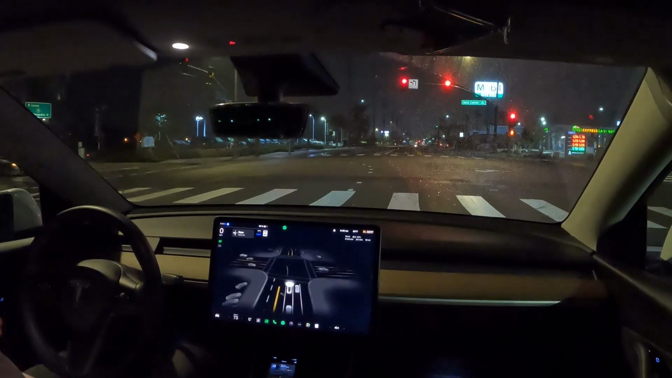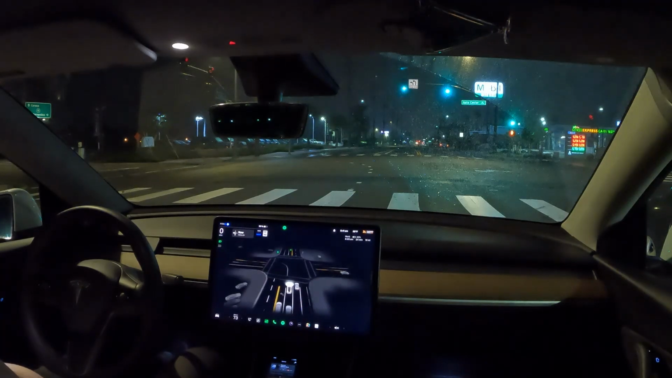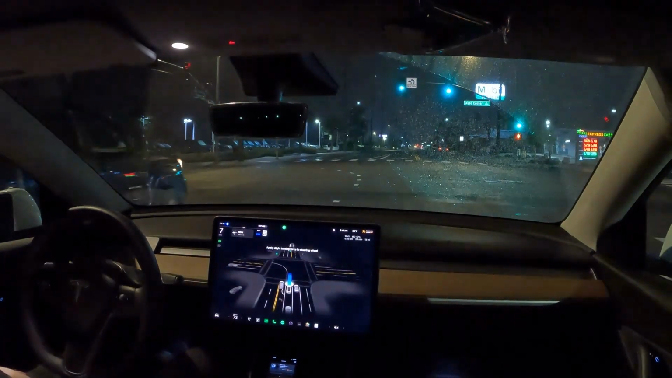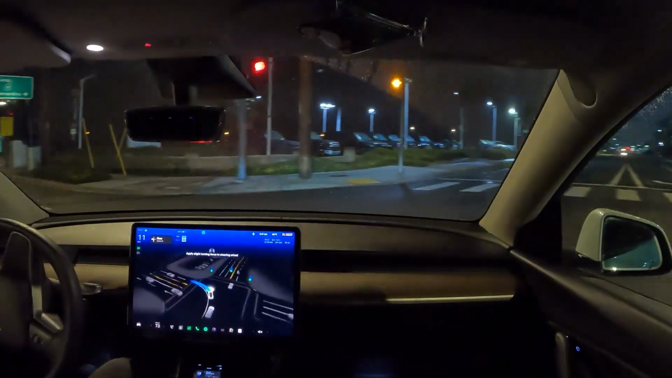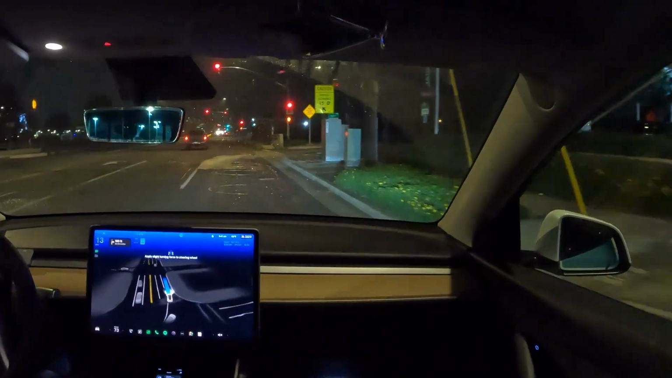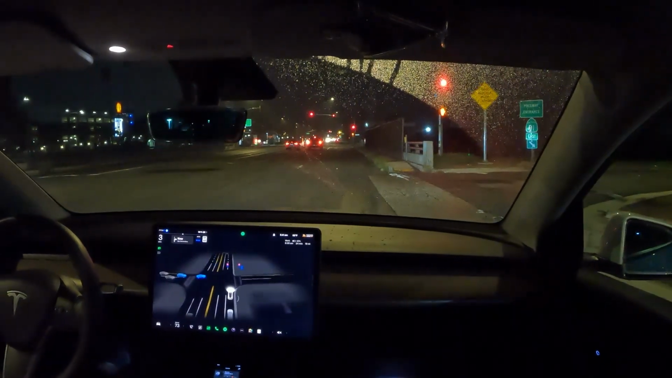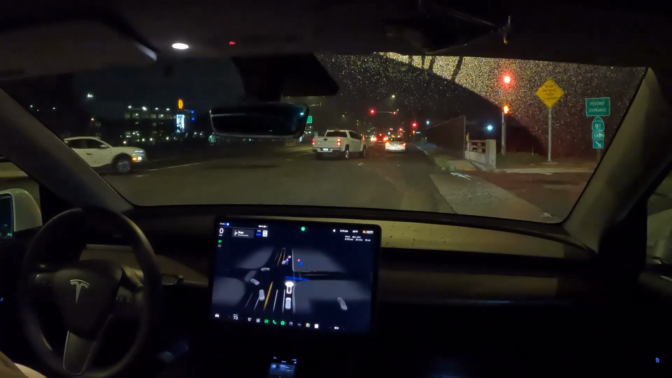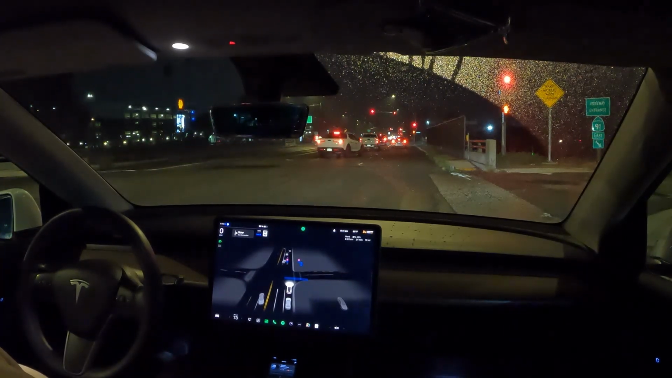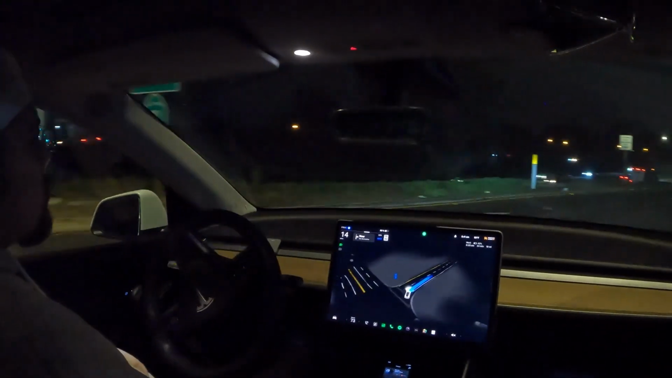See how it does. FSD doing all the work, and you know, I'm just letting the car take me to my job. Here we are again, doing a left. That was a bit slow. And we're turning right. Is it gonna take it? Alright, let's go. Alright, it's going for it. Sweet.